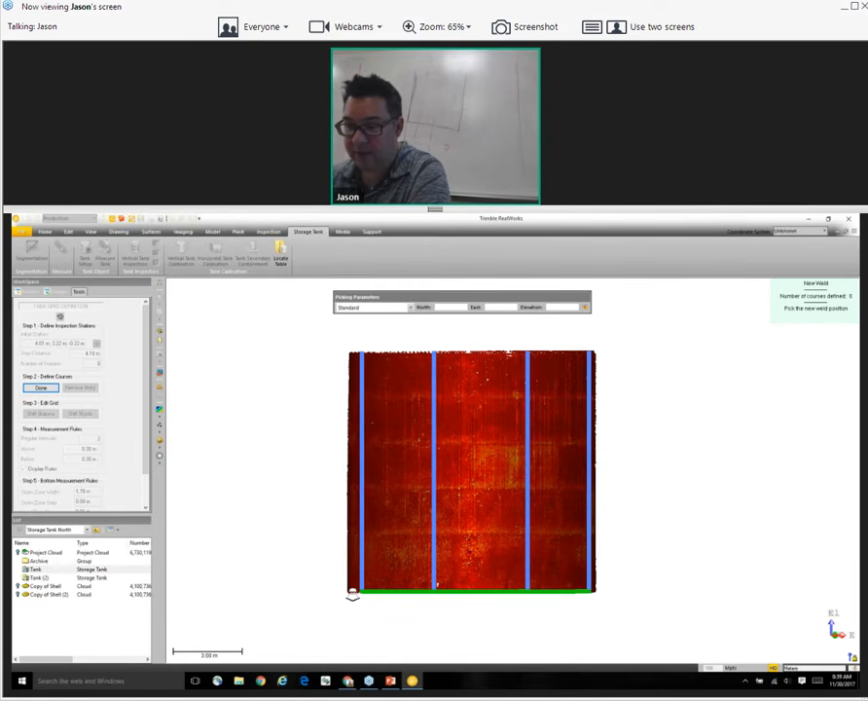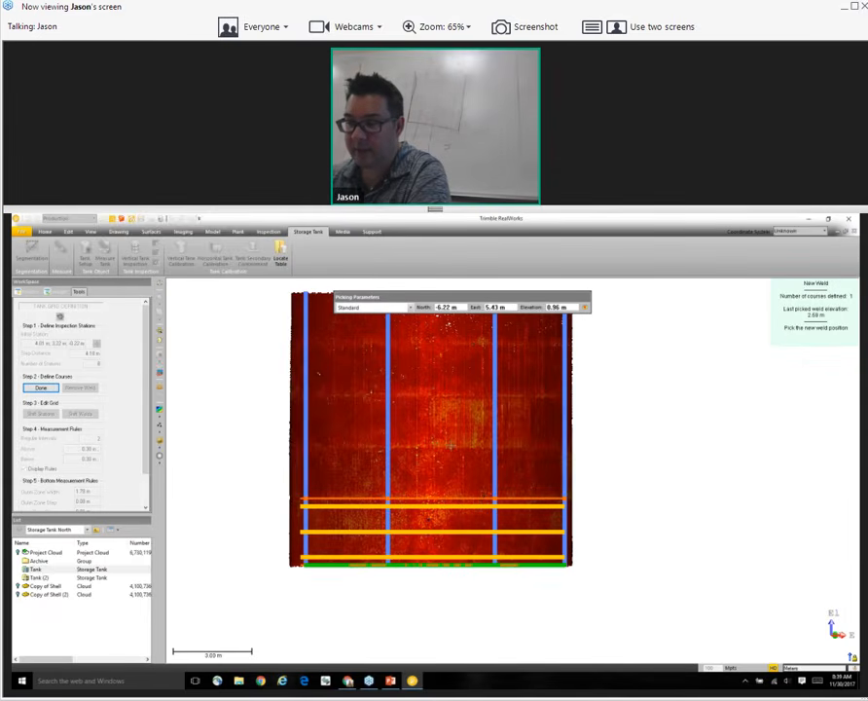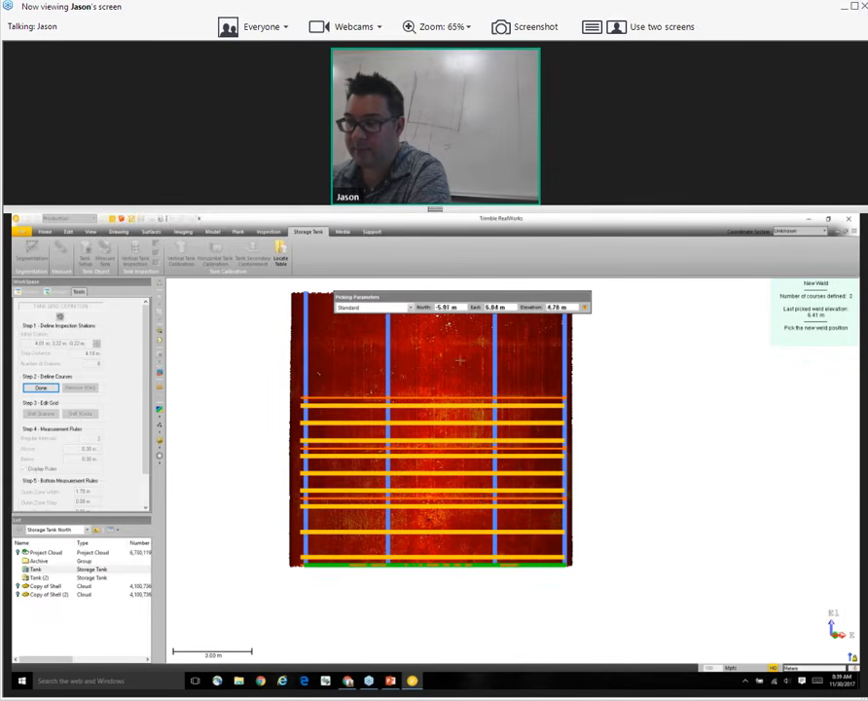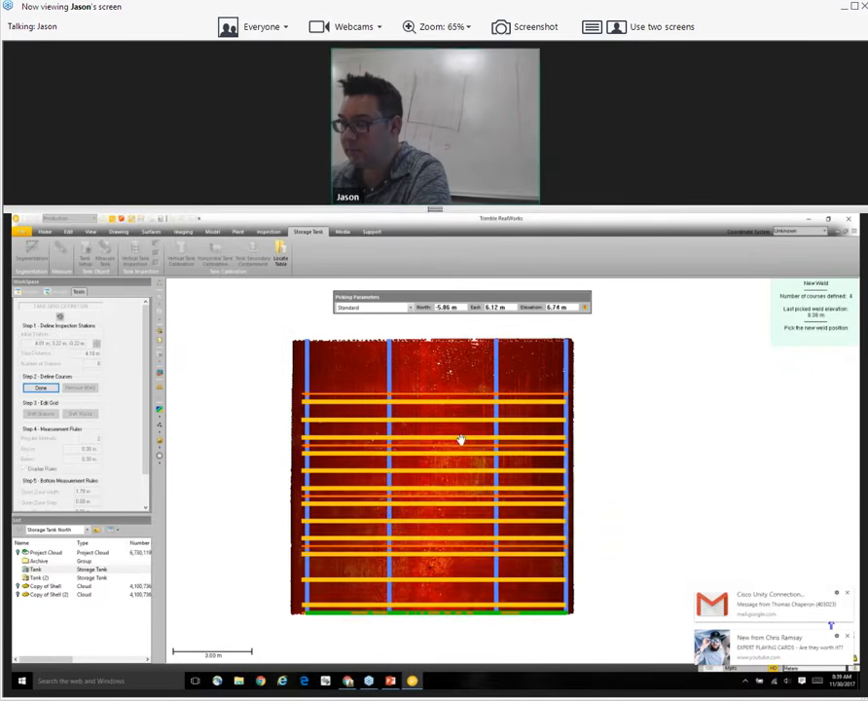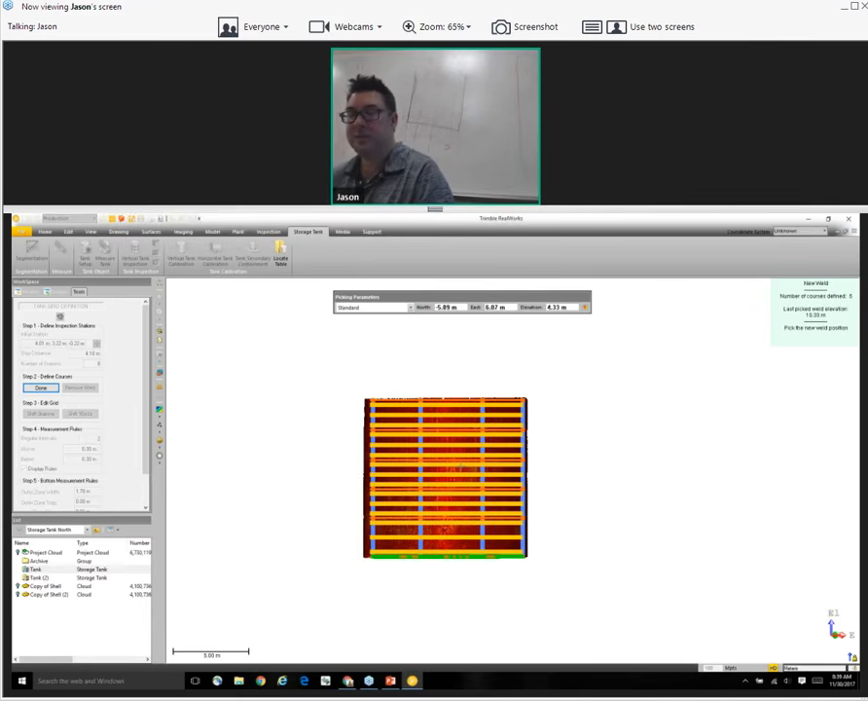I'm going to click on the shell to bottom weld, and I'm going to click on each of the welds going up the tank. All right. Now, if you have difficulty seeing the weld, sometimes these tanks are brand new, they're white, the weld beads may not be that big.